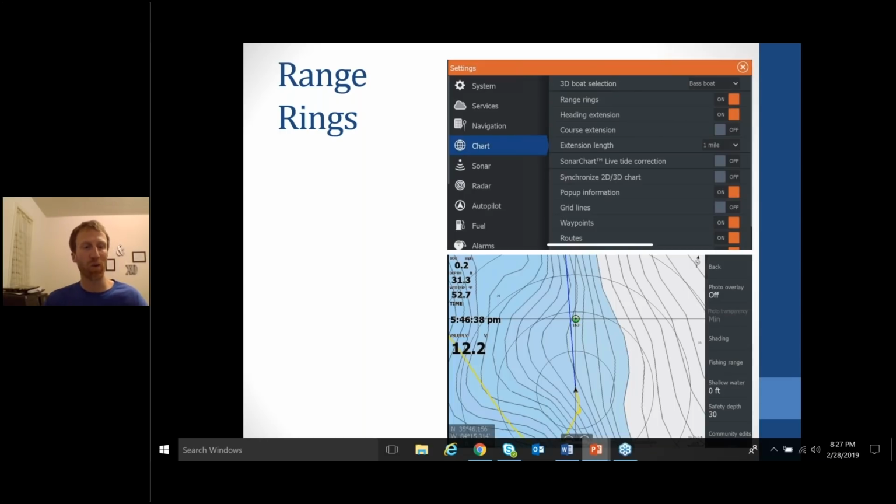I have my range rings turned on, and my heading extension turned on, and I have everything tied into my Point One. So whenever I'm coming up to a waypoint, I can line up exactly and make the exact cast just by watching where my heading extension meets my waypoint with those range rings.